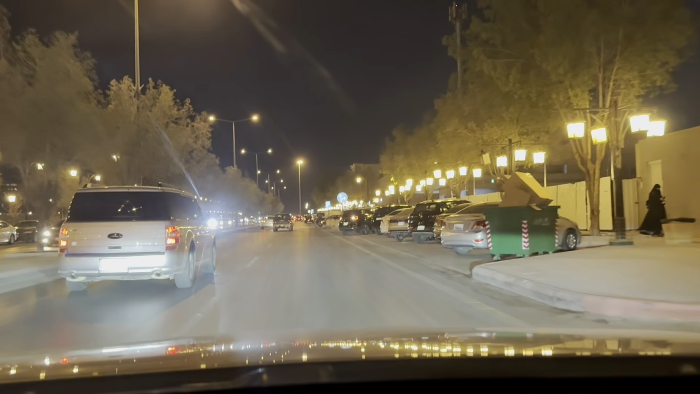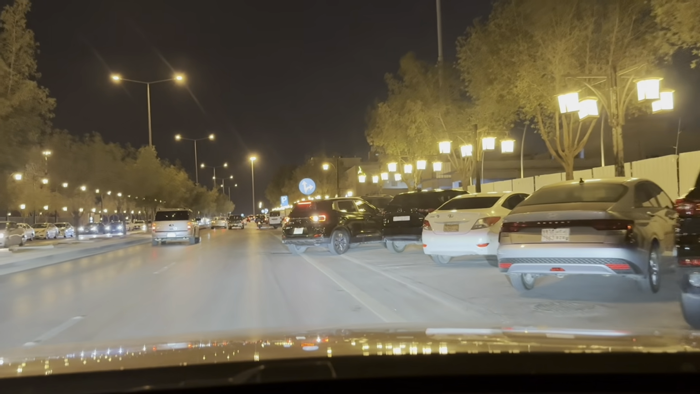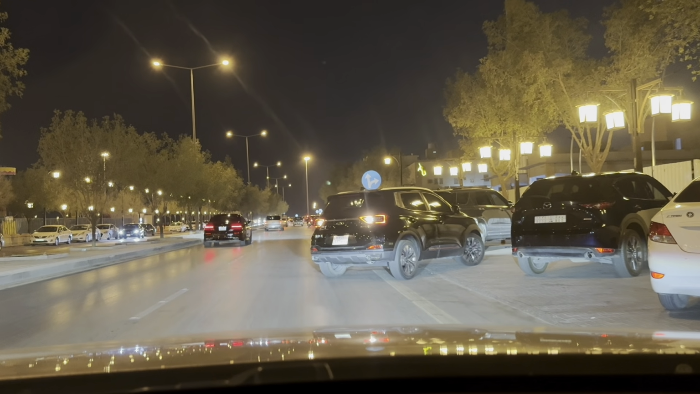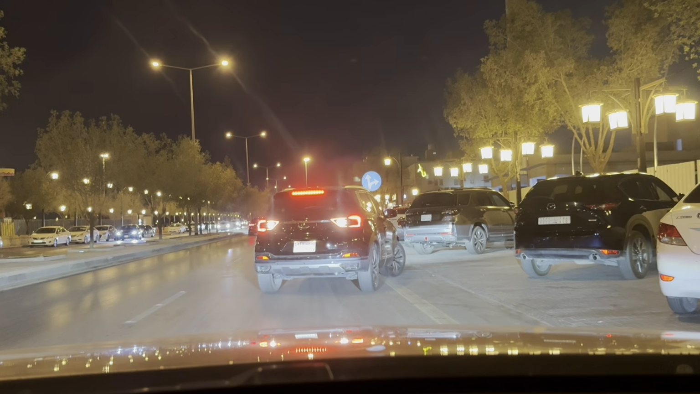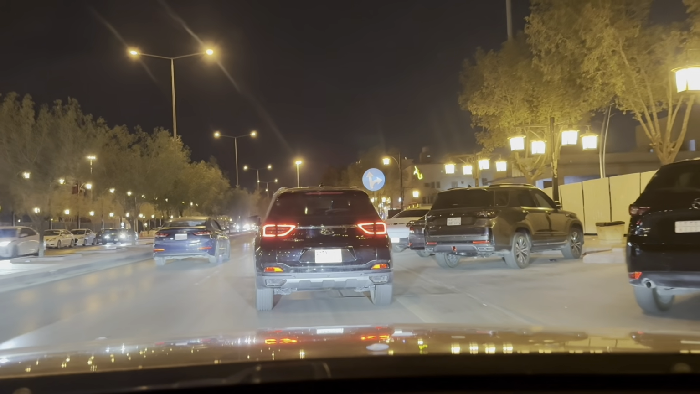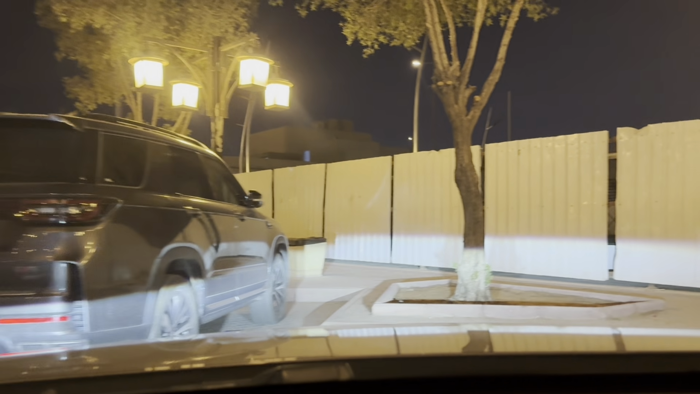Okay, so yeah, we got a parking. Alhamdulillah, we have a parking over here. Look at these trees. Yeah, so that's it for the video.